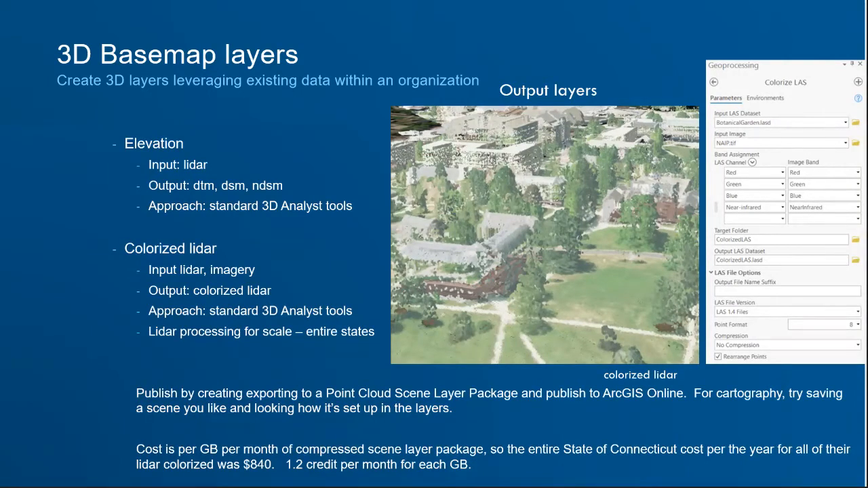Creating a 3D base map, I talked about the elevation just now. The colorizing LiDAR is pretty simple. They're standard 3D analysis tools. You just go in and create a LAS data set, use this colorize LAS tool that's off to the right. You can set it up for red, blue, and green, but you can also add infrared as well as a color on there. And it just takes it and colorizes all the LiDAR and puts it into a new folder and a new LAS data set.